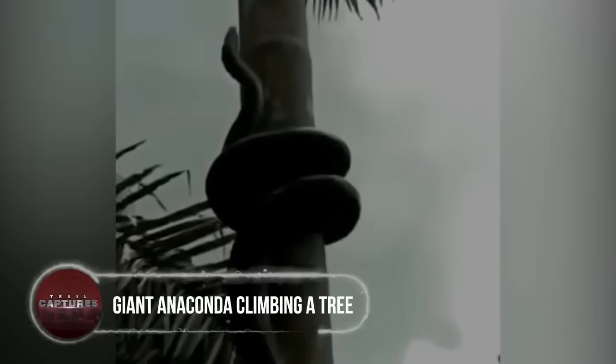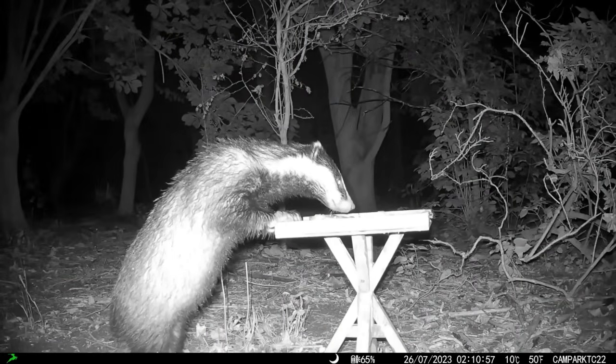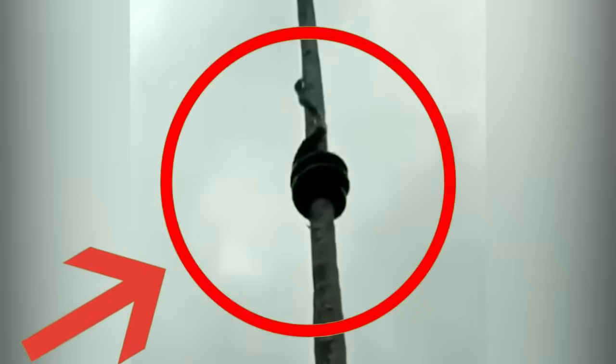Giant anaconda climbing a tree. The trail camera had been set up to observe wildlife in its natural habitat, but it captured something truly mesmerizing. An immense anaconda effortlessly scaling a towering tree with astonishing agility. The massive serpent's display of power and grace left viewers in awe. As the colossal anaconda defied gravity, its movements seemed almost otherworldly. Such encounters serve as powerful reminders of the vast biodiversity our planet hosts and the mysteries that remain waiting to be uncovered.